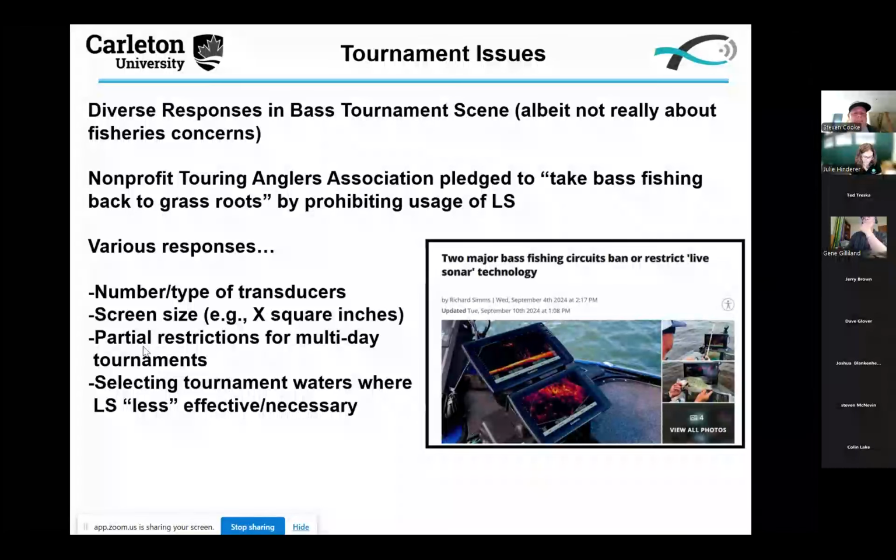The nonprofit Touring Anglers Association has pledged to take bass fishing back to the grassroots. They prohibited usage of live sonar in at least some of their events, but we've seen a variety of responses. Limiting the number of type of transducers, limiting screen size to X square inches, kind of in the same way that we measure television inches. Partial restrictions for multi-day tournaments.